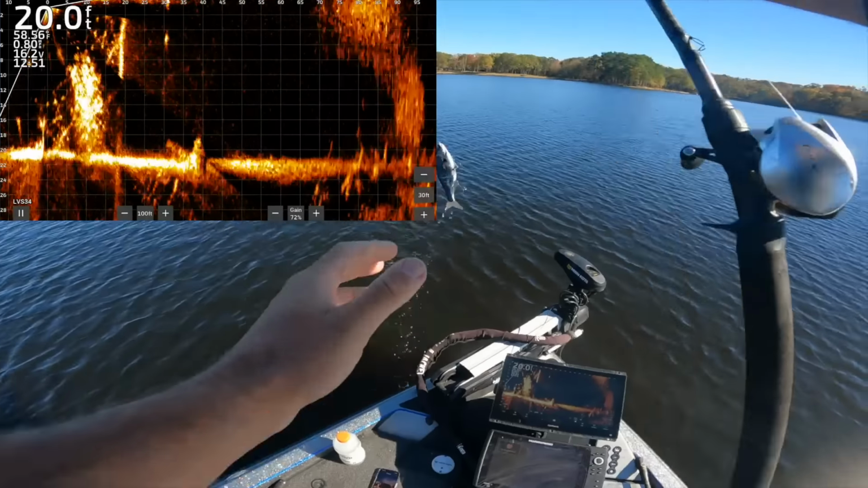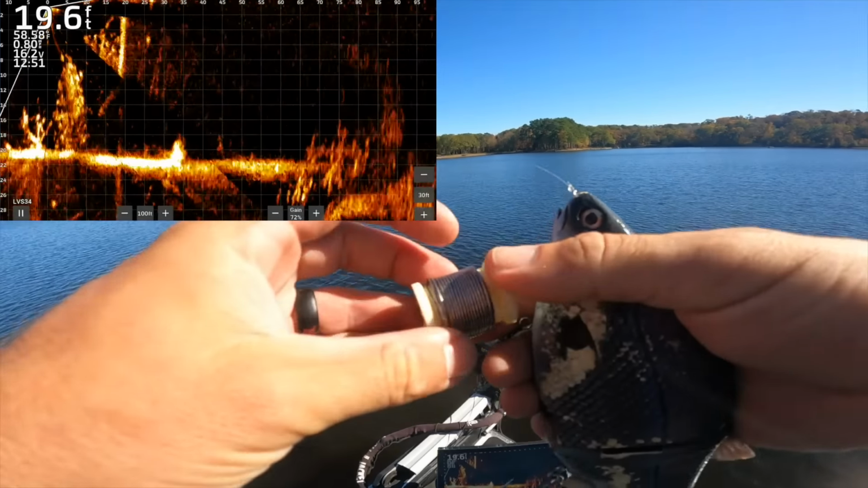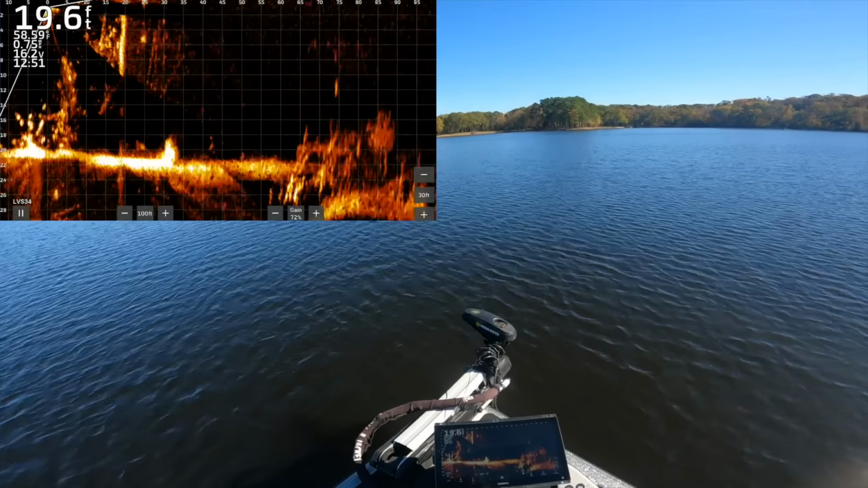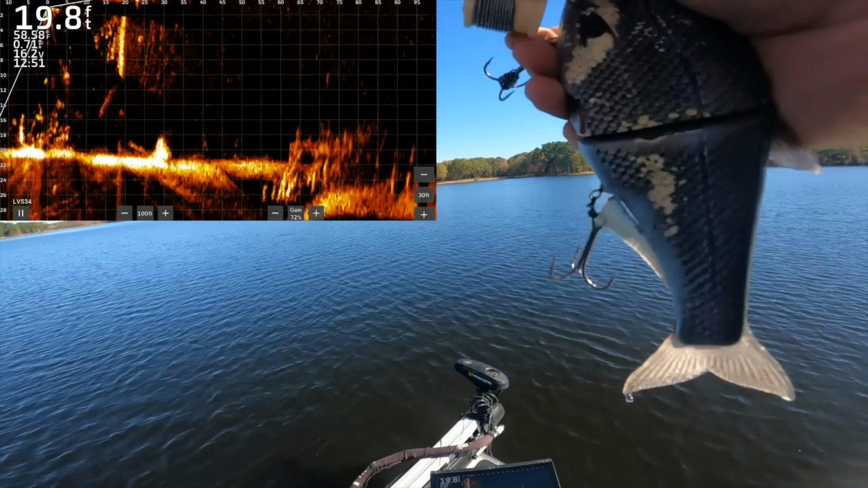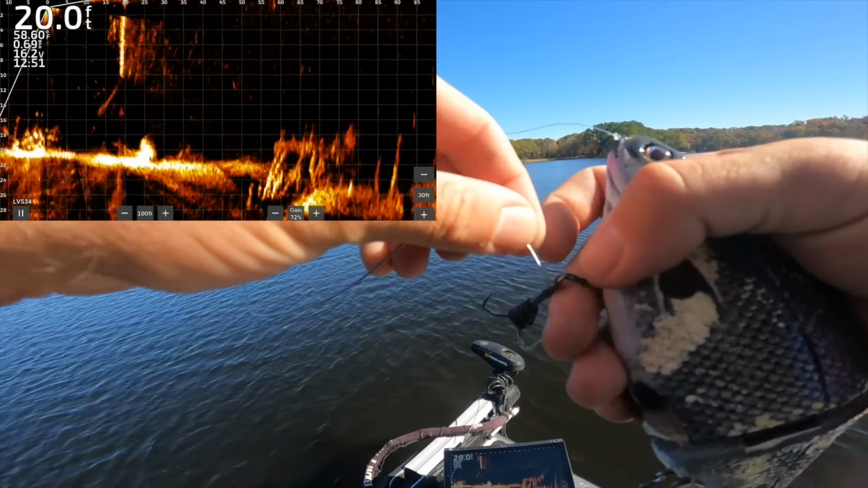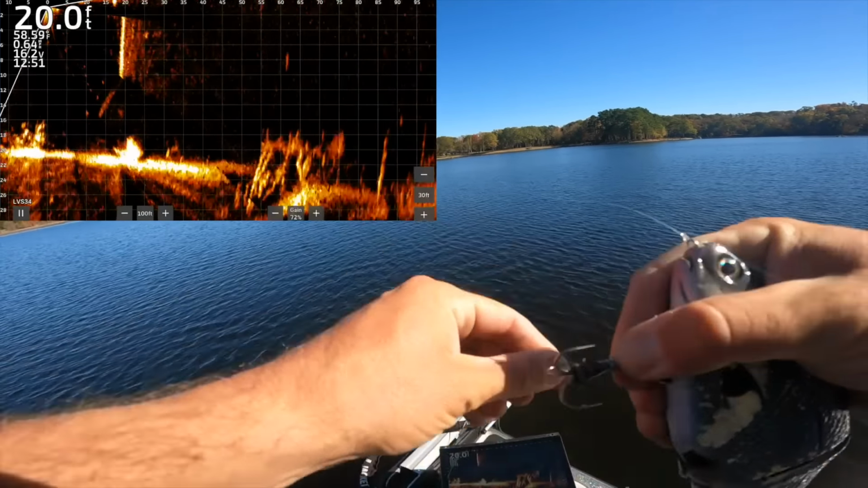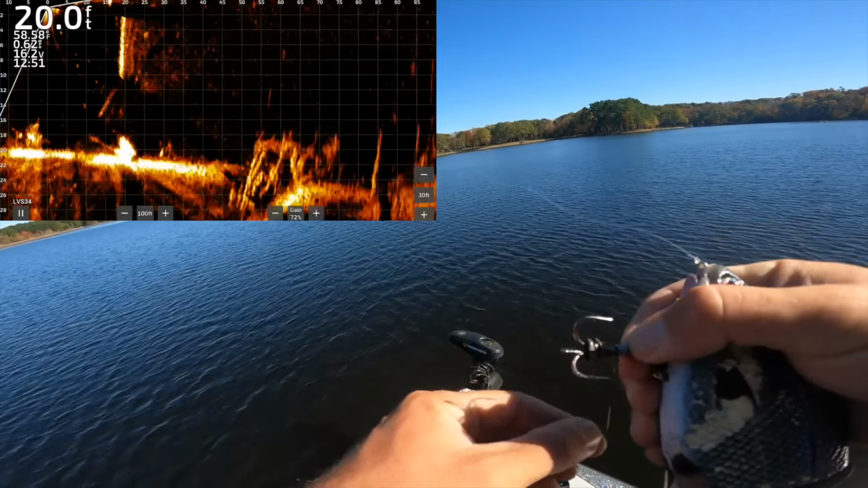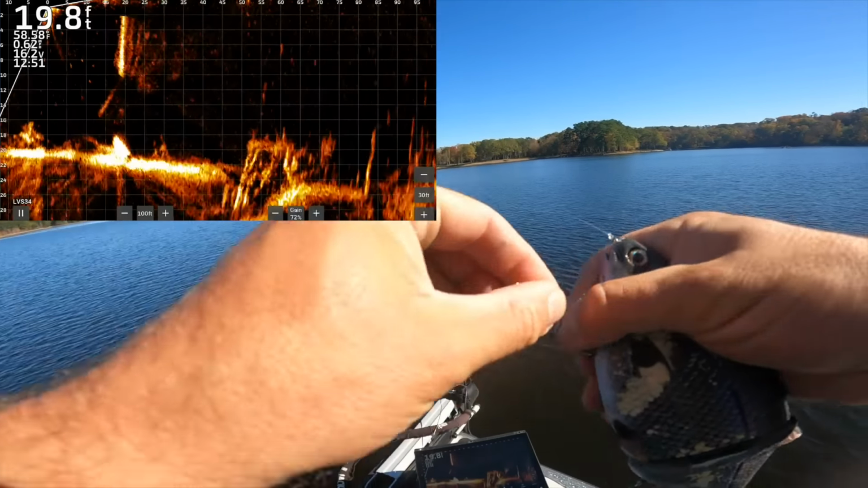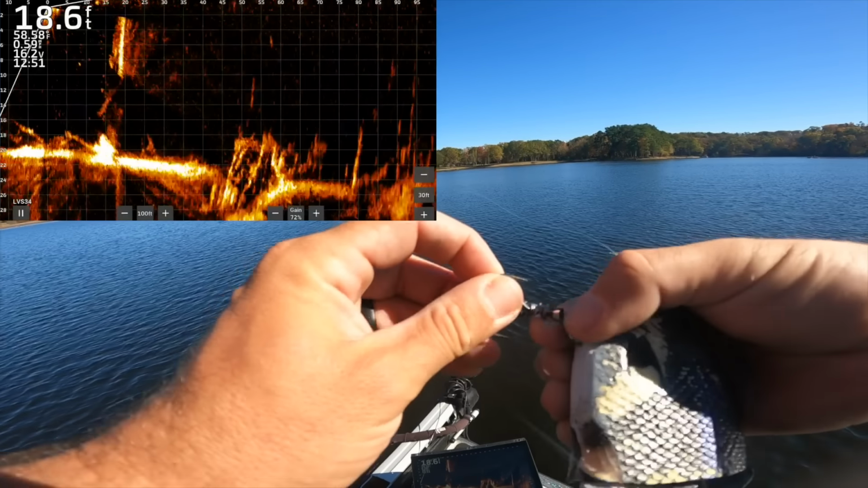Yeah, let's get some more weight on this ankle quick. Tool belt. Cole, you can cut this if you want. Or I'll use it as a teaching moment. So I keep lead wire on me at all times for this exact situation. You guys can see it.